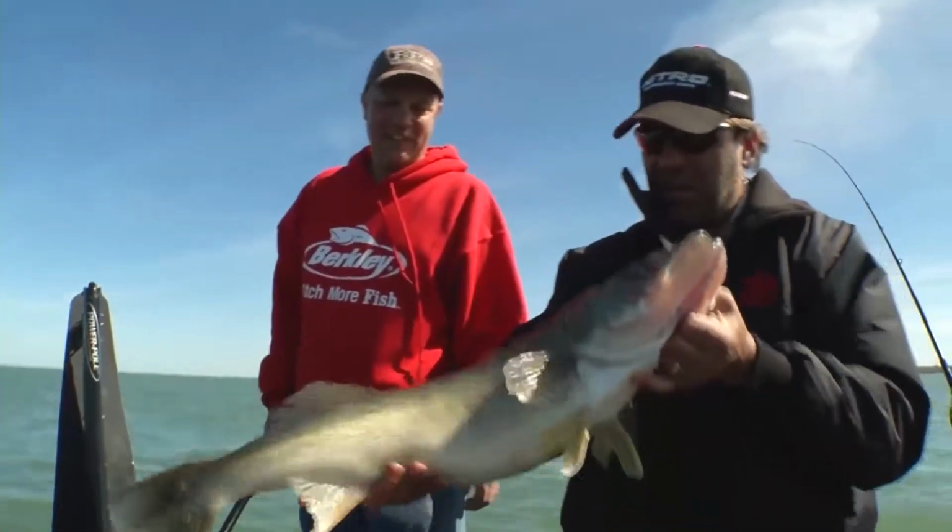As you can see, this 2.0 upgrade is not only cool, but it gives us fishermen a lot of features that are going to help us put more fish in the boat. That is a fat fish.